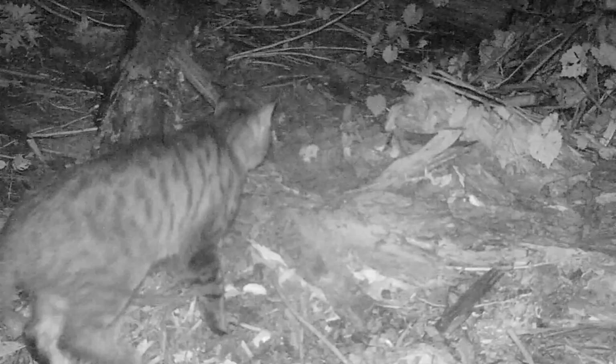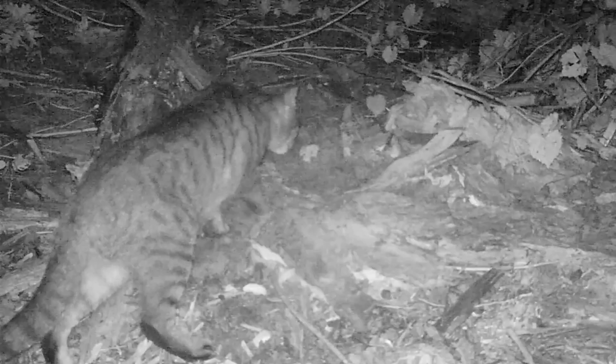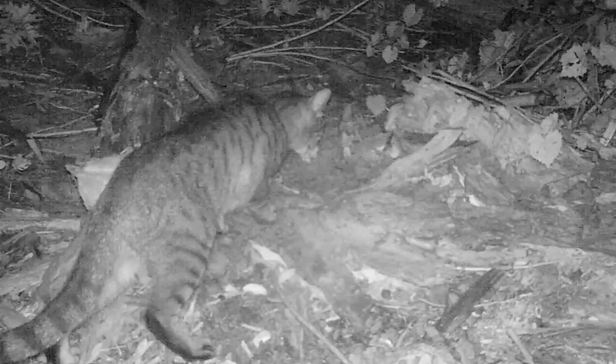He's cautiously approaching the food tonight. I think he sees the fire ants. And he tries to go in for a bite. Oh, he got nipped right on the nose.